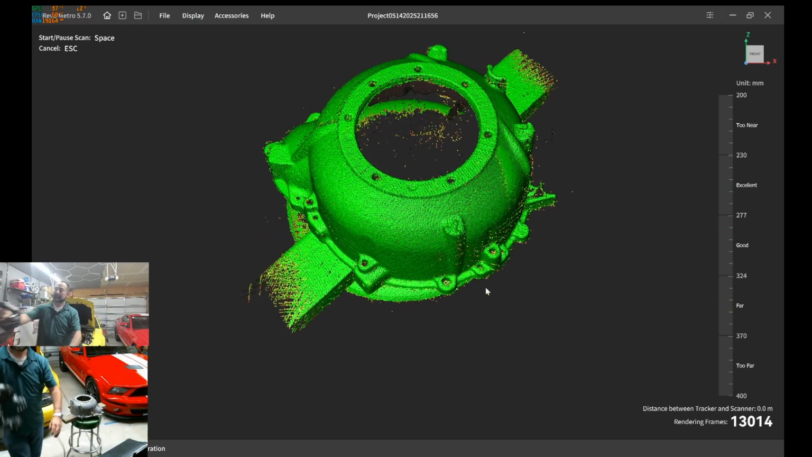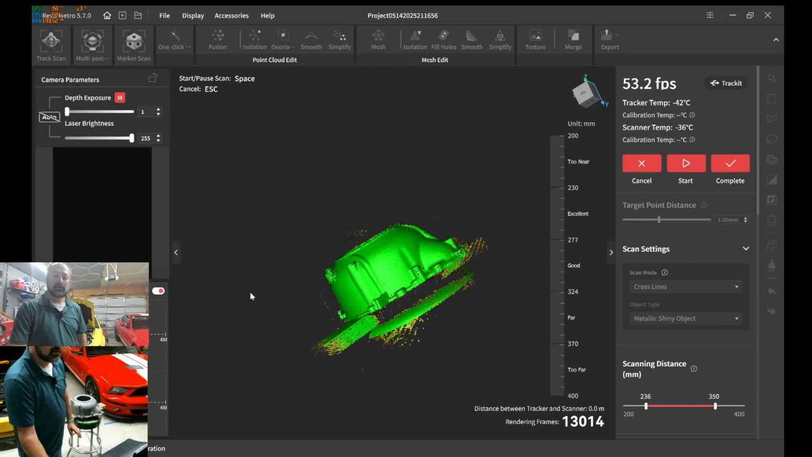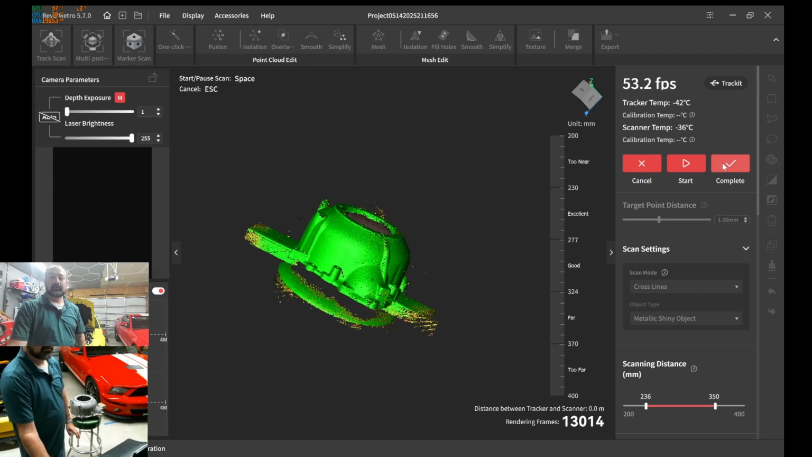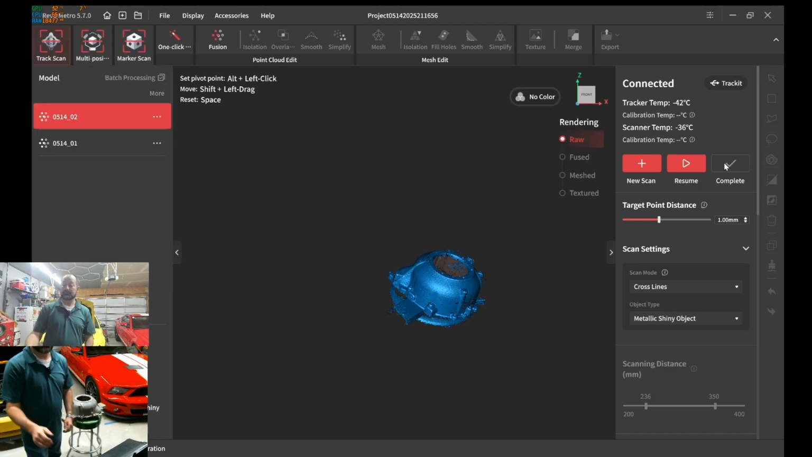Okay, 13,000 frames. Zoom on out. Let's check what we got. I think that looks pretty good. So let's go ahead and complete the scan. And we're going to go ahead and try to see if we can just make a complete watertight STL.